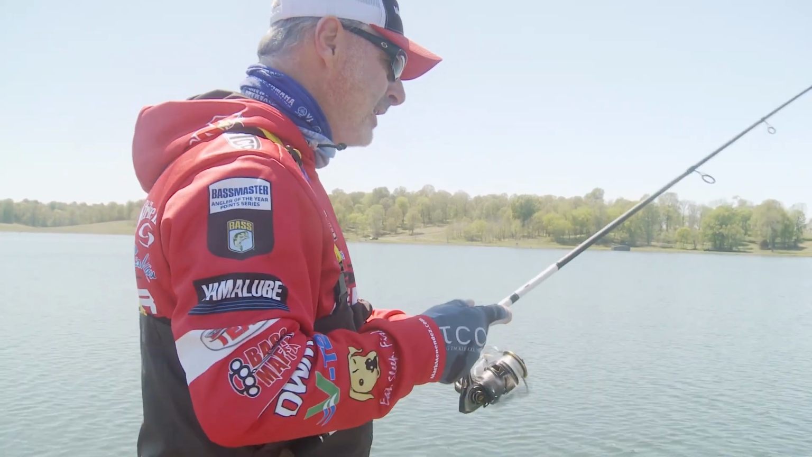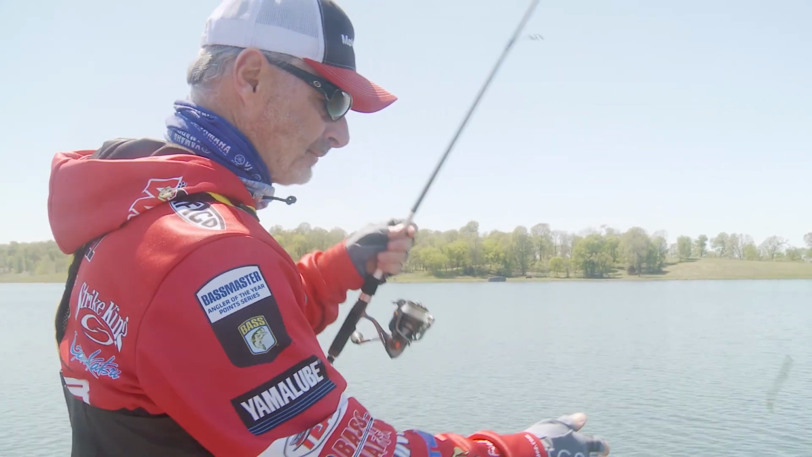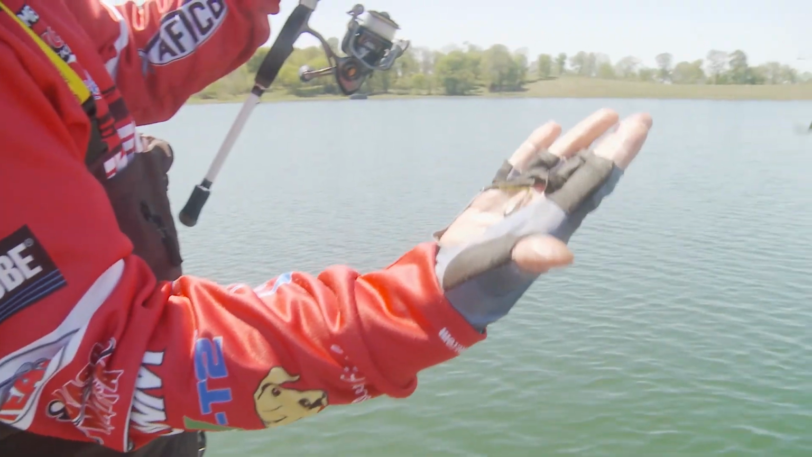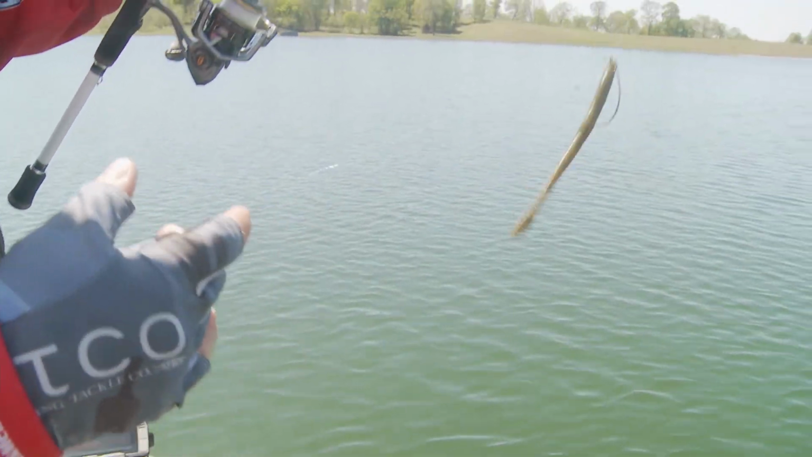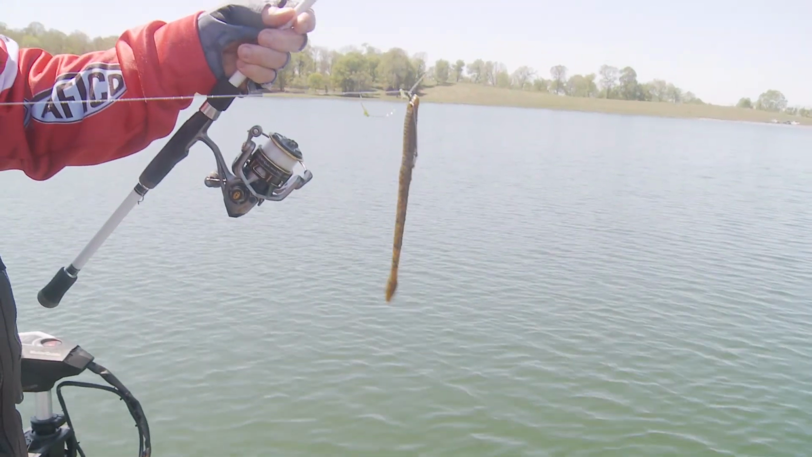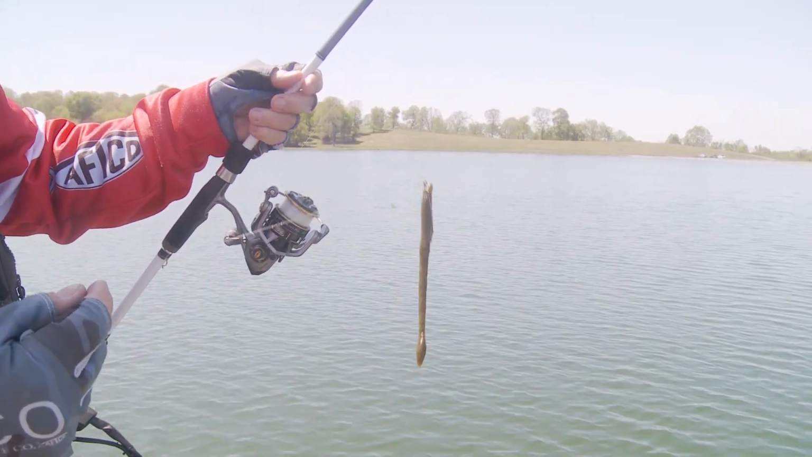You know, with the drop shot, I've got 8-pound Seaguar InvizX married to a 1/4 ounce Strike King tungsten sinker with a 4.5 inch Perfect Plastics finesse worm with a #1 extra wide gap Gamakatsu hook in it.